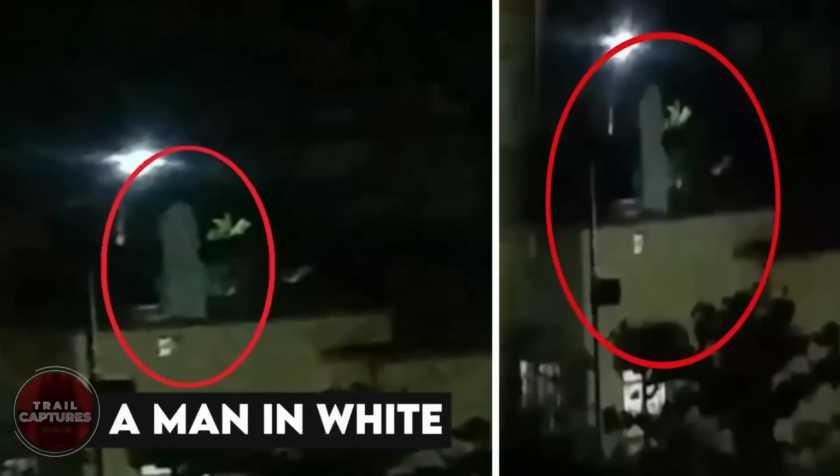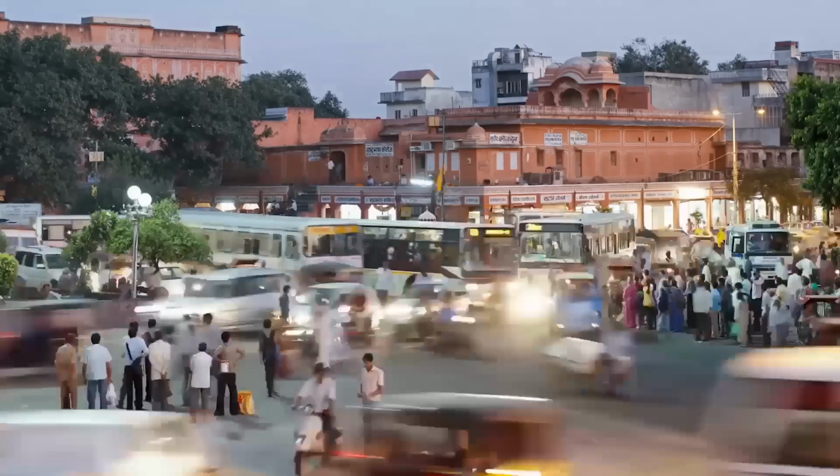A man in white. Not just one, but multiple people in India recorded this man dressed in all white wandering above the roof of a building. The massive size and the weird way it moved made people actually believe that it was a ghost. And to be very honest, if I see such a thing walking on a high roof of buildings, I'd be freaked out too. Well, the police were informed, and for now, they're investigating the matter. Until today, they have gotten no lead to who the man could be.